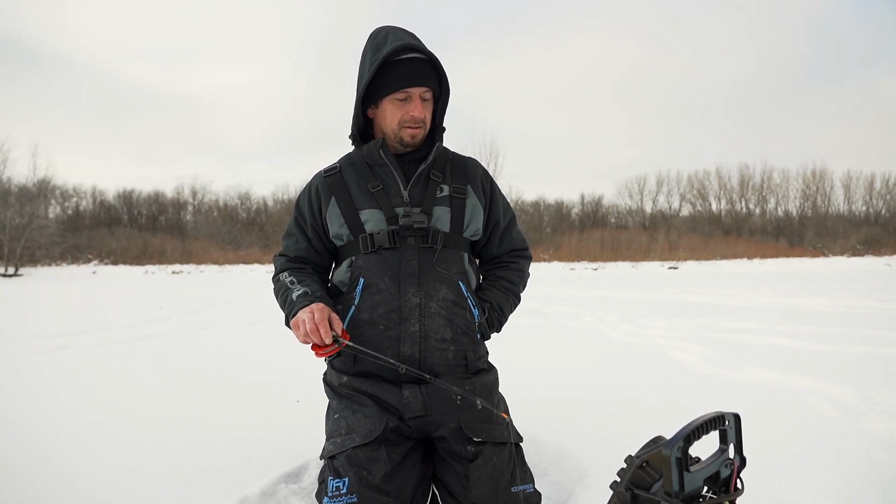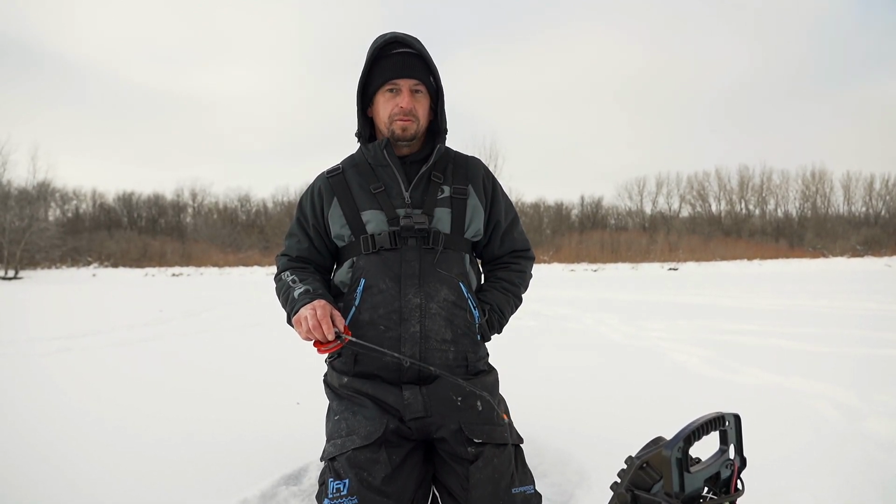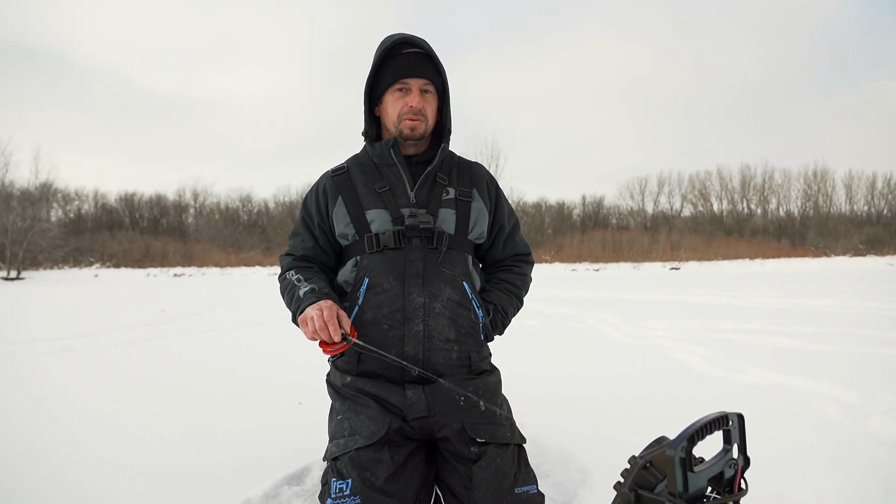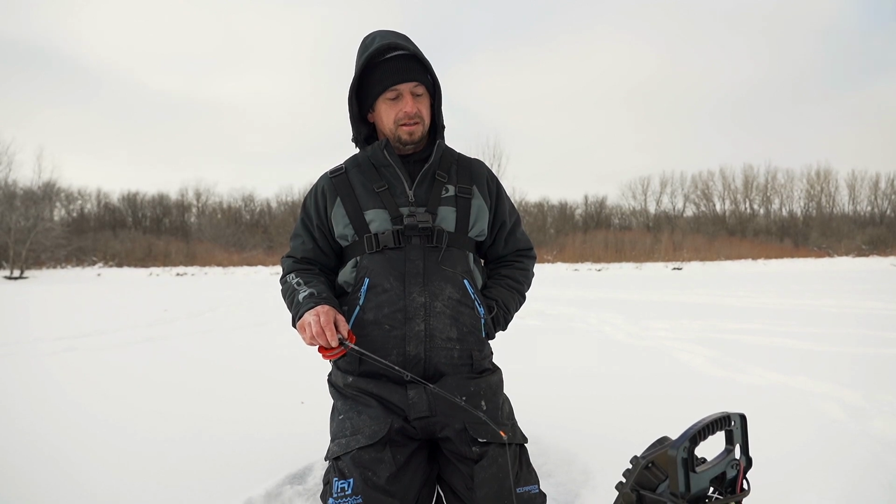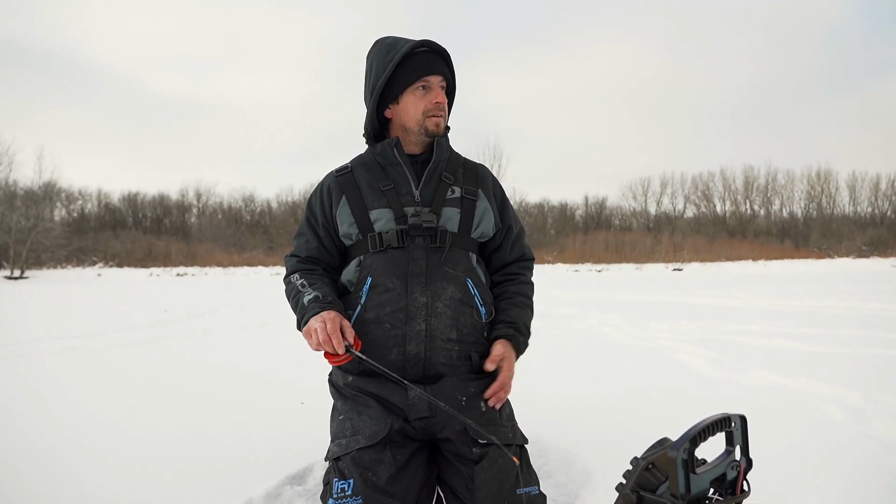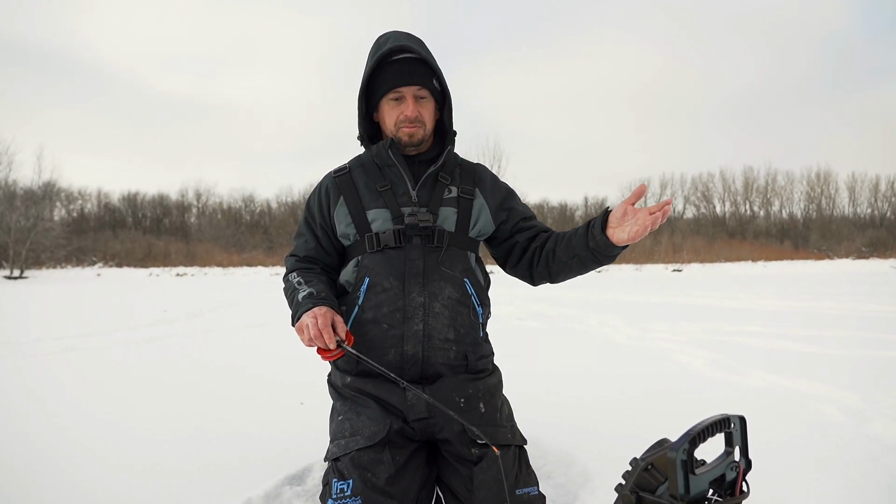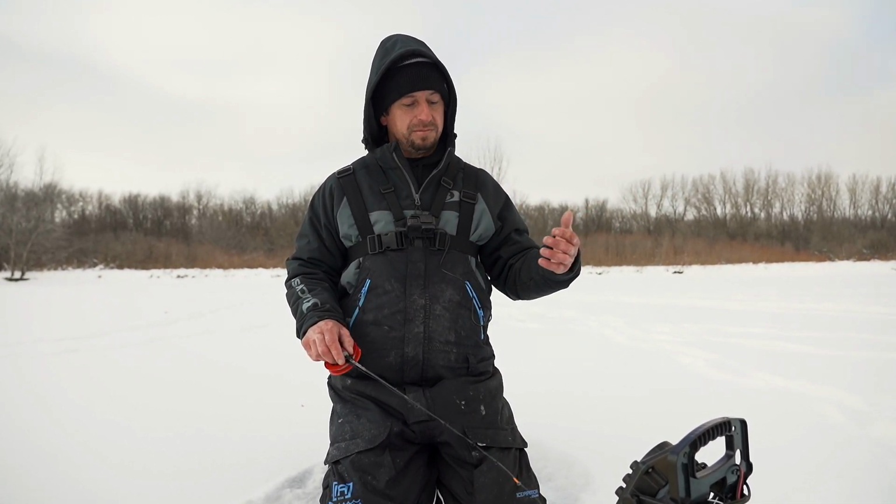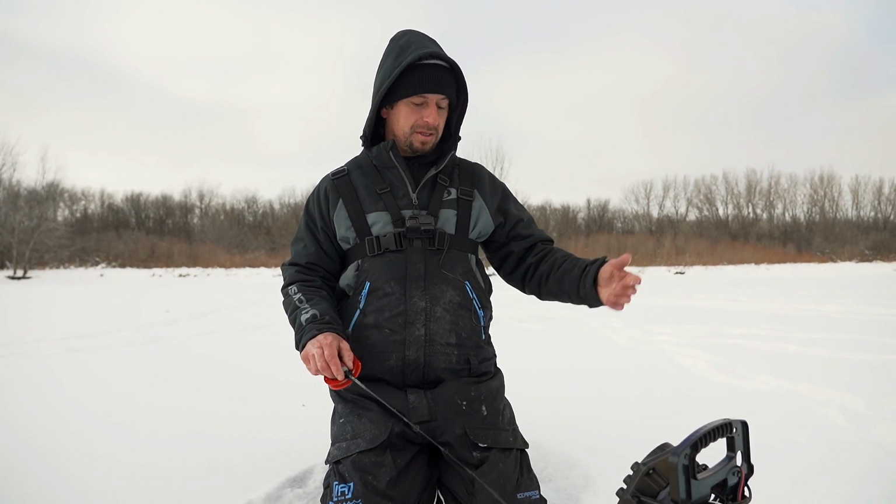It's not really that we've seen a difference, but there will be days when you see a complete difference between the two, where they won't bite the spoon or they won't bite the tungsten jig, and then you'll find that some days the big ones only want either one. You just got to switch through them. Some days they don't want the spoon, some days they don't want the jig.